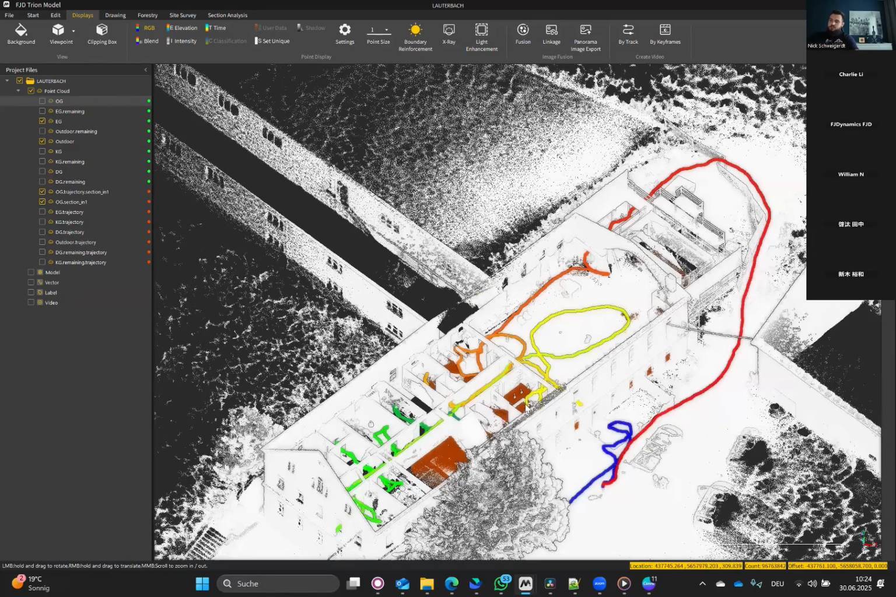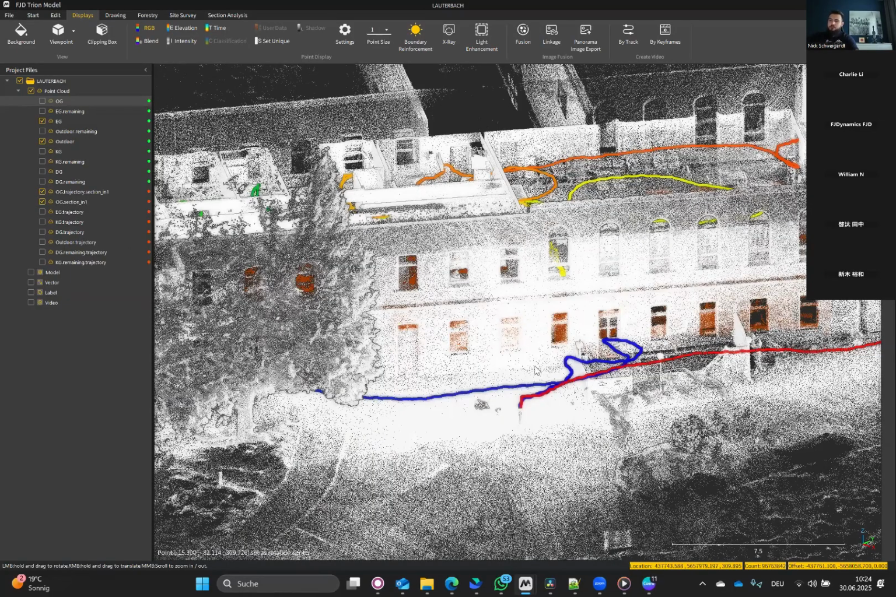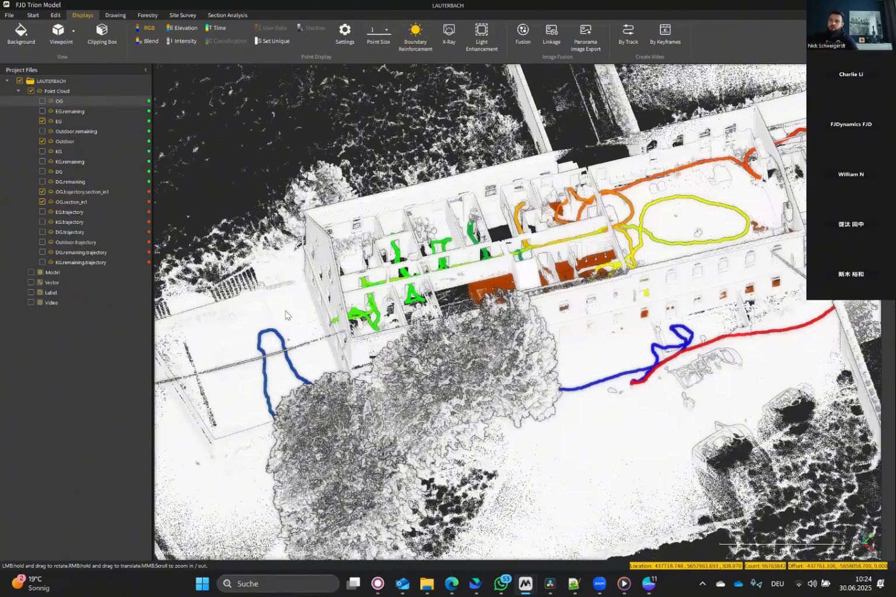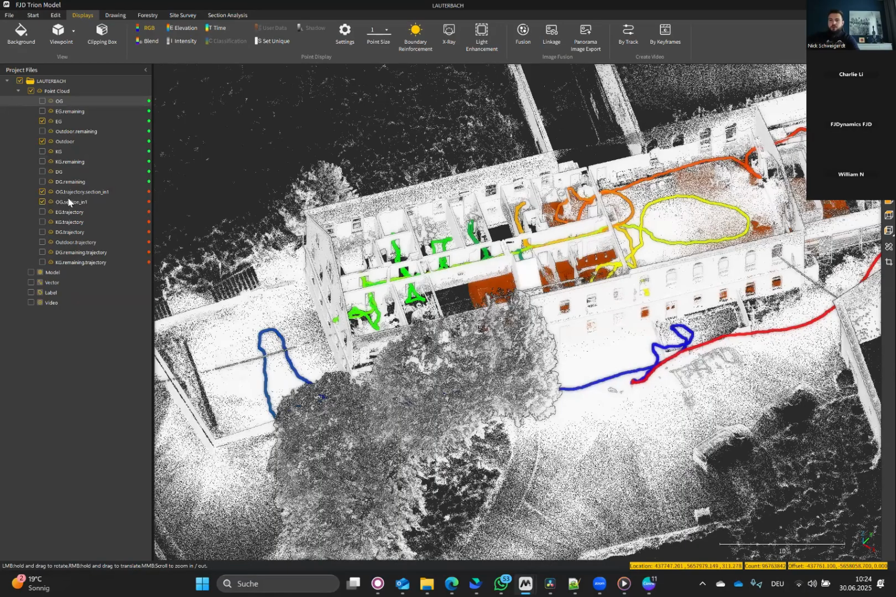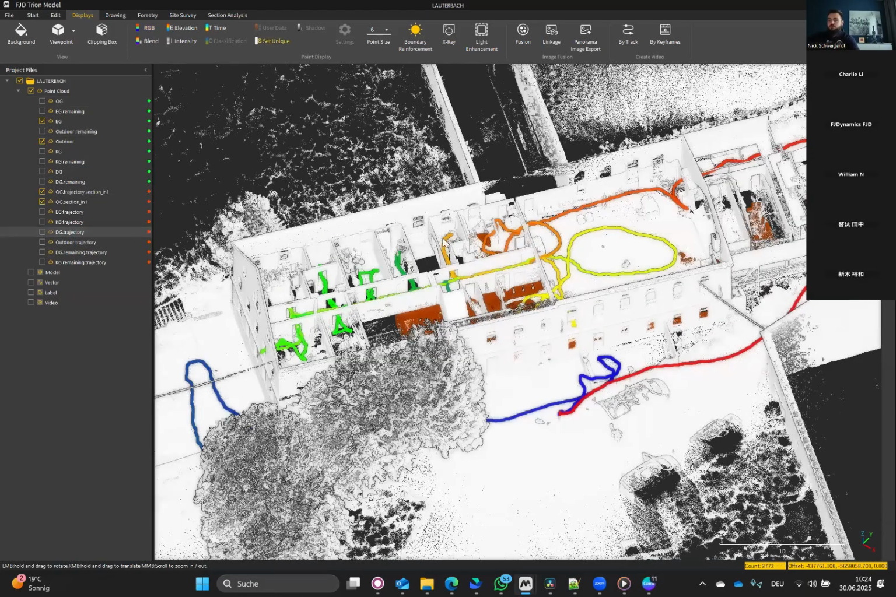So this is basically the strategy we use to map inside buildings without control points. Our control points are basically the loop closures we do with the outside when we are walking here with the fixed RTK solution. And we do it basically for every single floor. So this is the next floor I scanned.